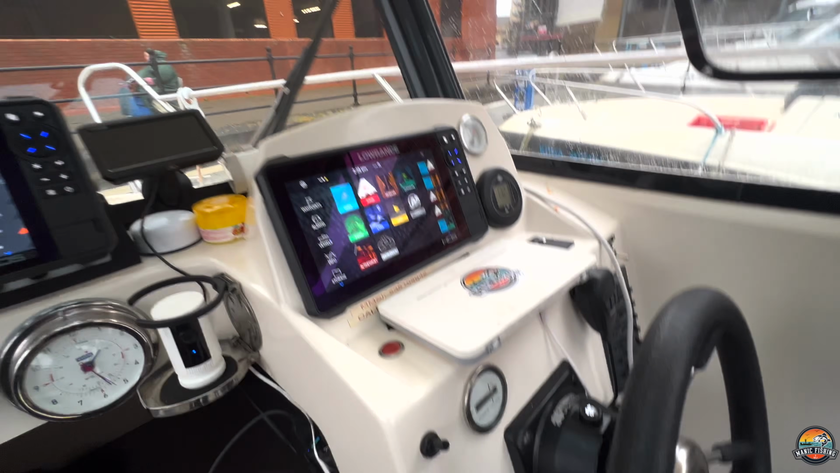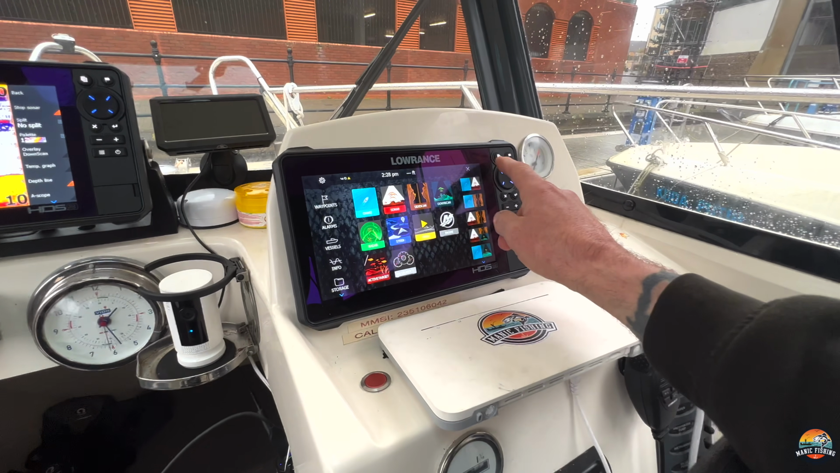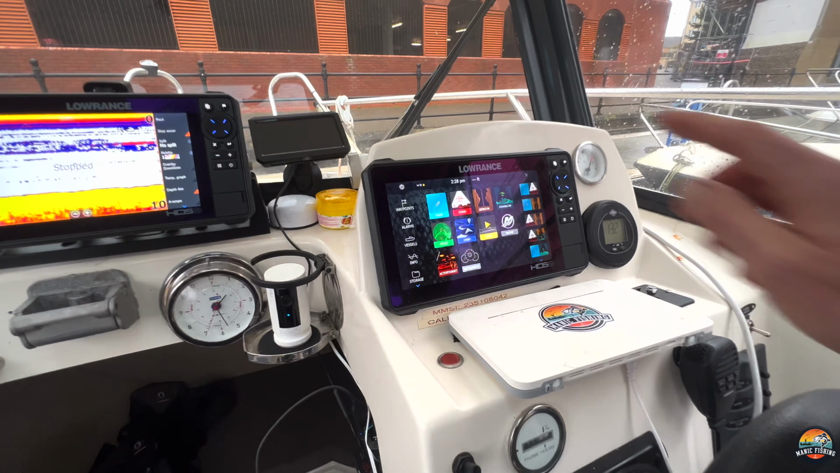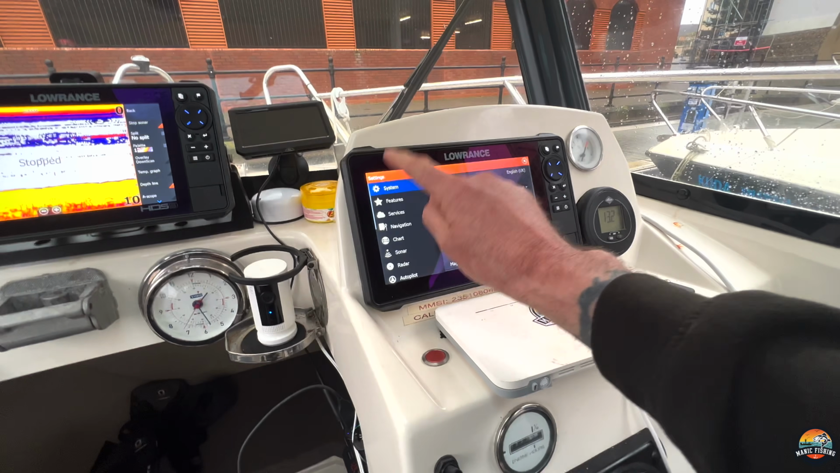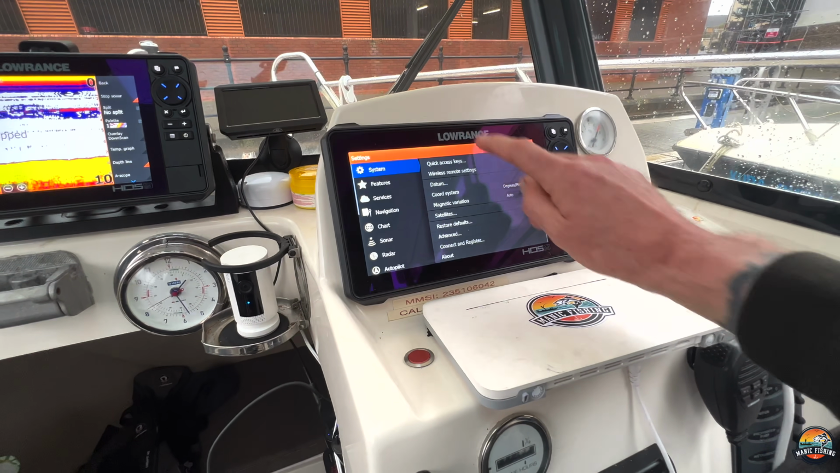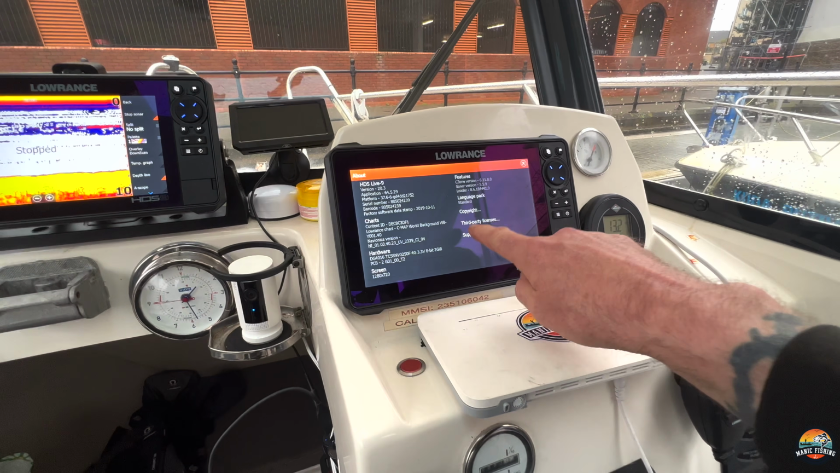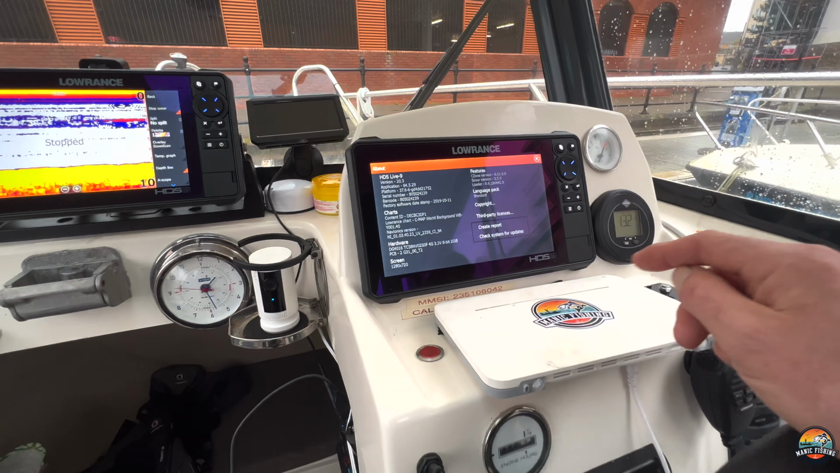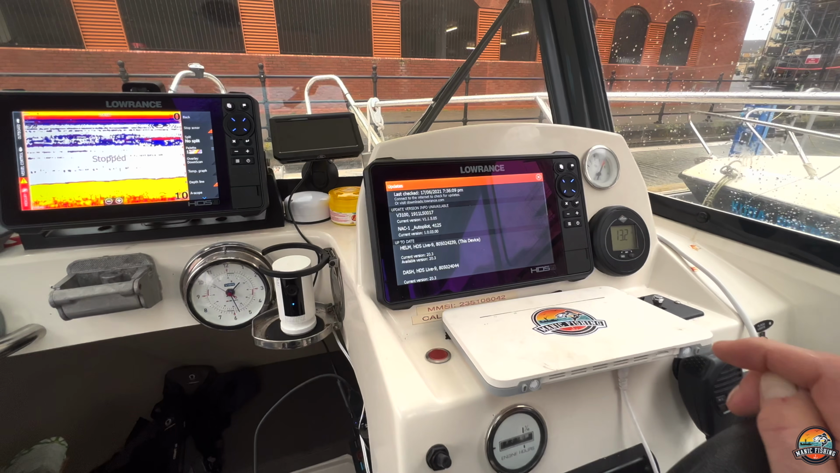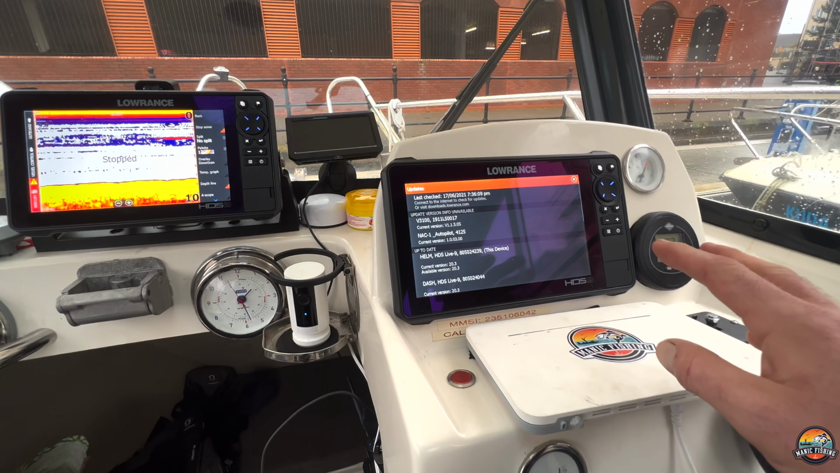If you've noticed here, I've got actually Wi-Fi here that I use, so if ever I get any updates on these units, because they're constantly updating, I go into settings, system, I scroll up, I go to about, then I go to support, check system for updates. Last checked on the 17th of the 6th, but I know all my stuff's up to date anyway.